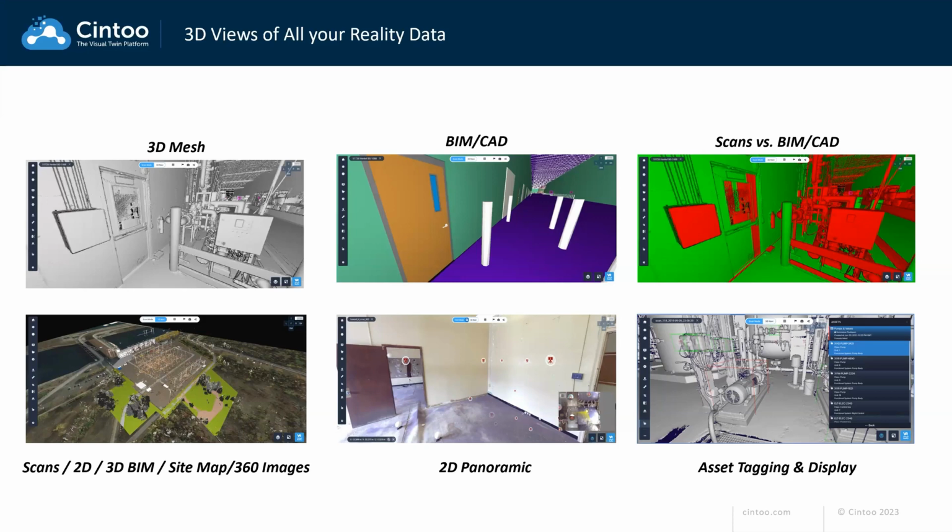This is the typical Recap view. And the asset tagging and display, which I mentioned previously, is a very powerful tool that we just recently launched. So if you're interested in that, I welcome you to visit our YouTube channel where the recording is there.